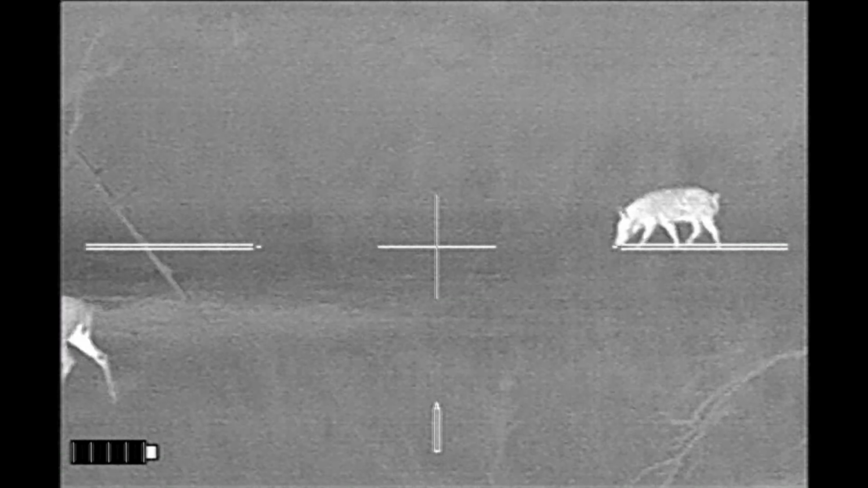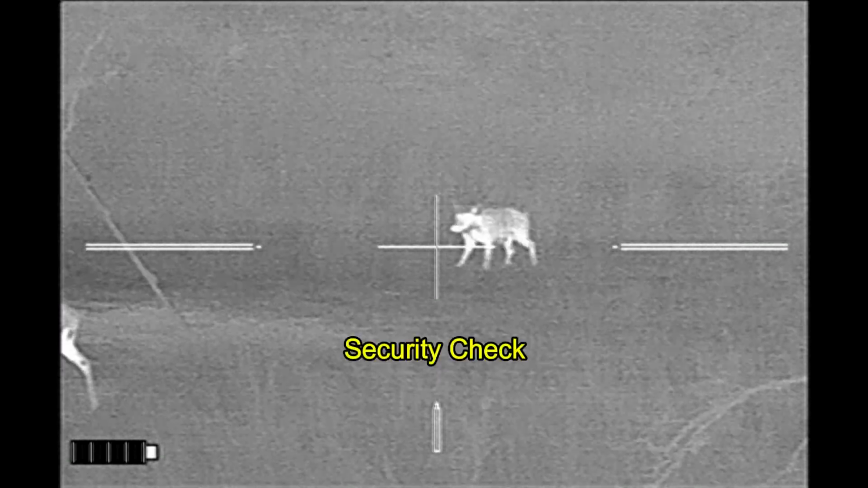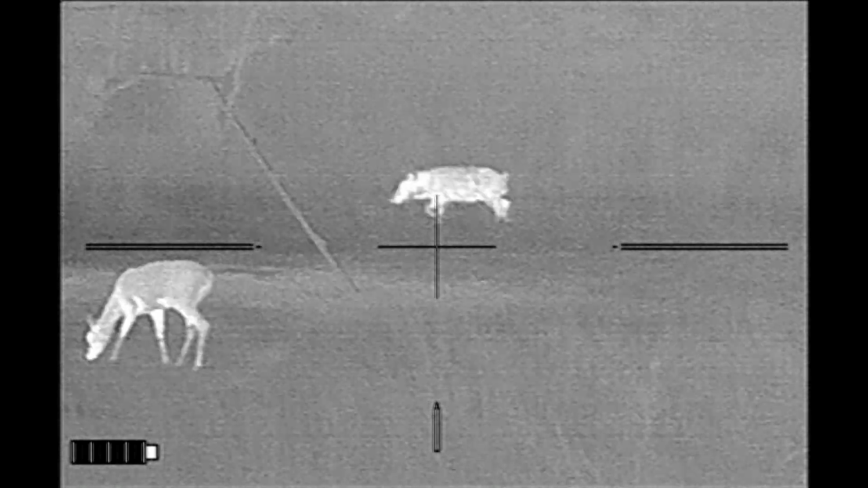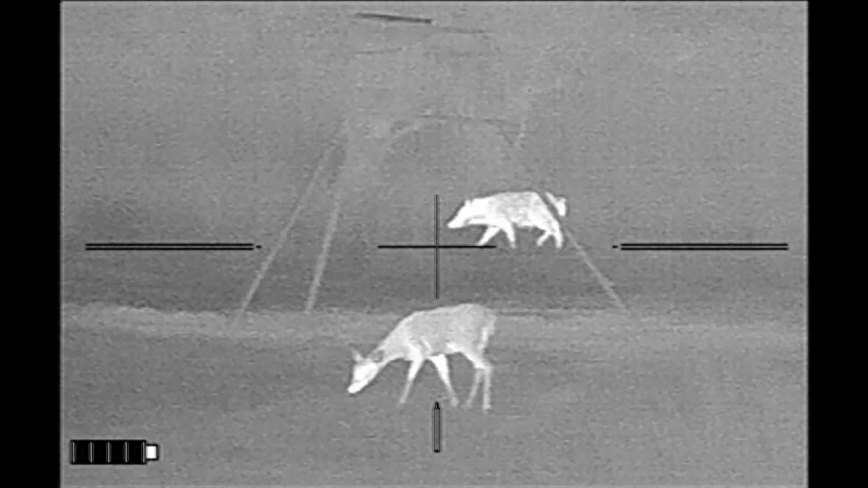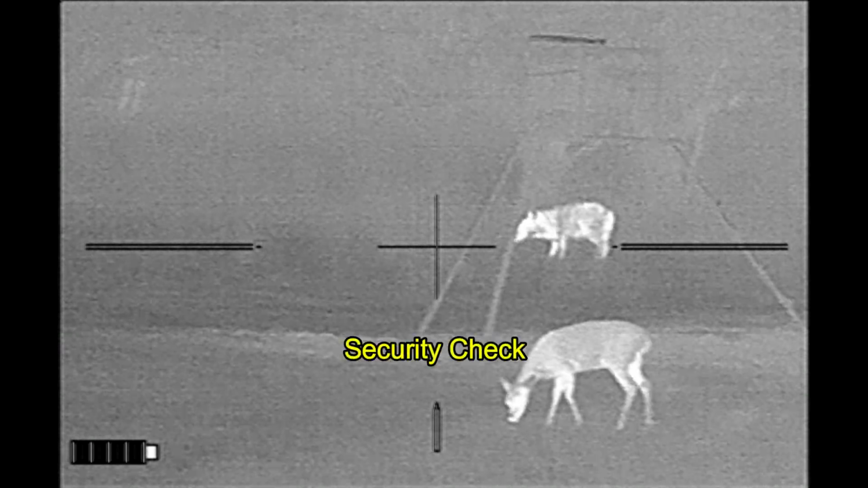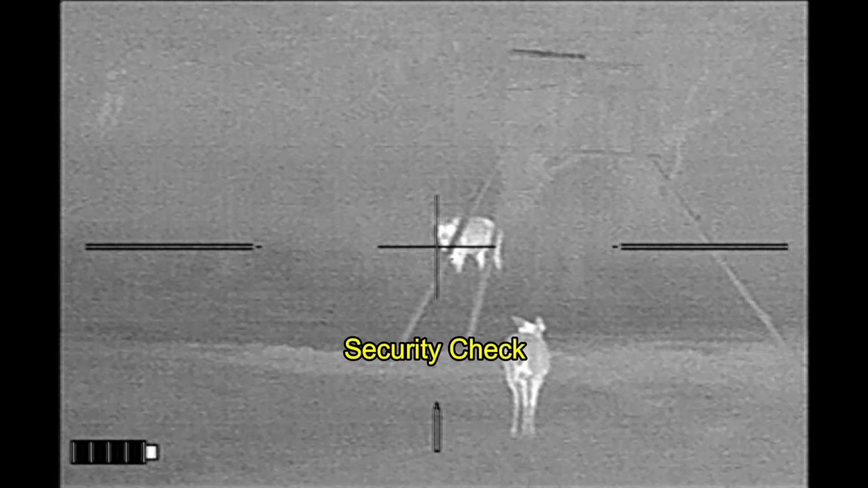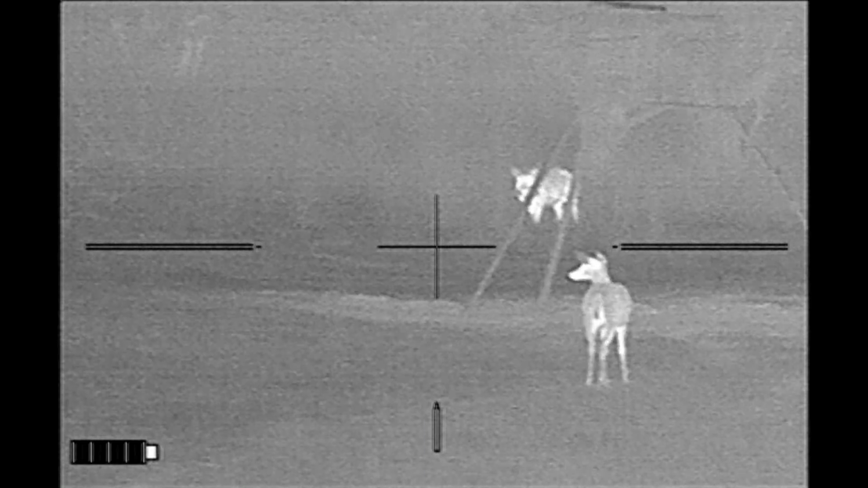I think he's going to chase the deer again, but he doesn't. He stops to do a security check. Now, I like to shoot hogs during their security checks. They're standing nice and still usually. They're listening, they're smelling the air. It's often a great time to shoot them.